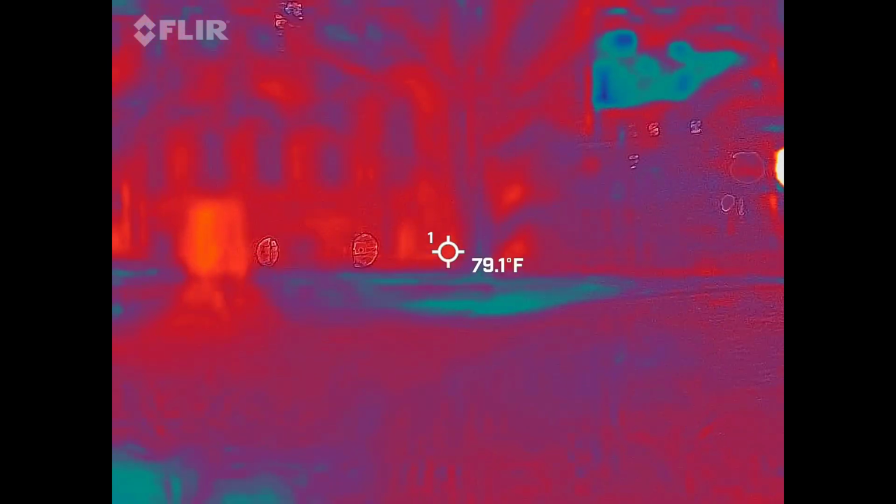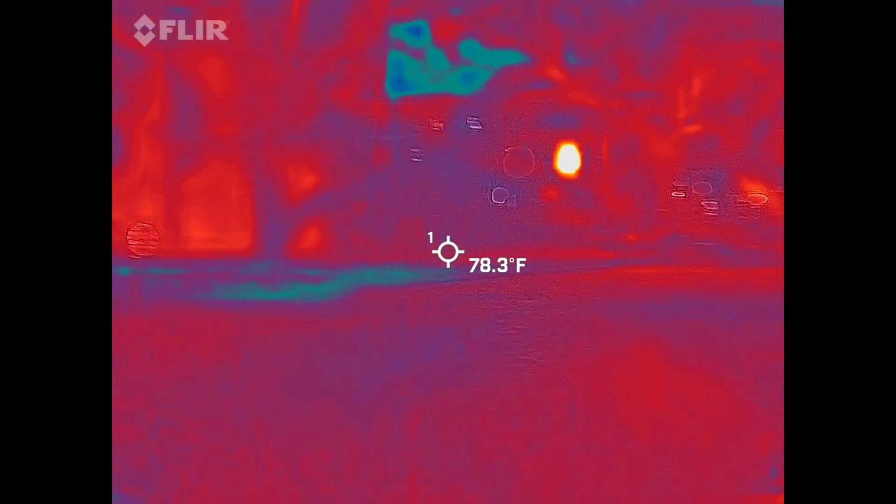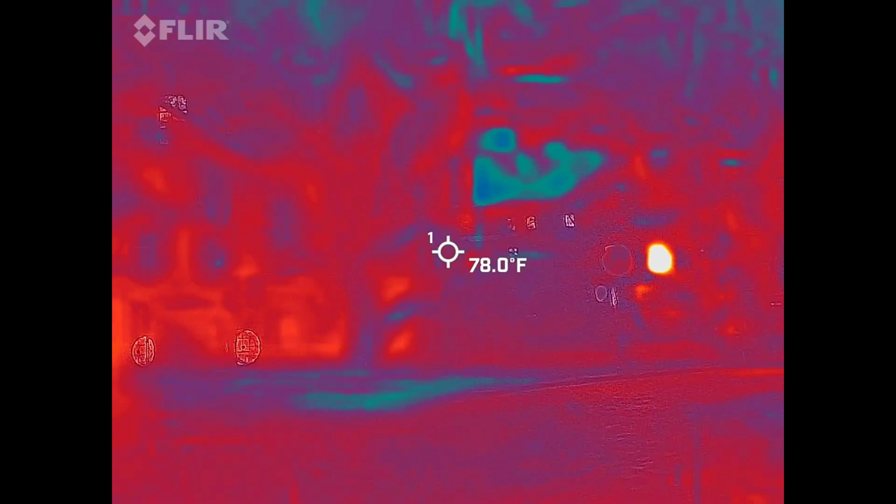So you guys will get this image, both images, inside of your report. For those of you that have cameras, just go ahead and hit stop on those if you haven't already.